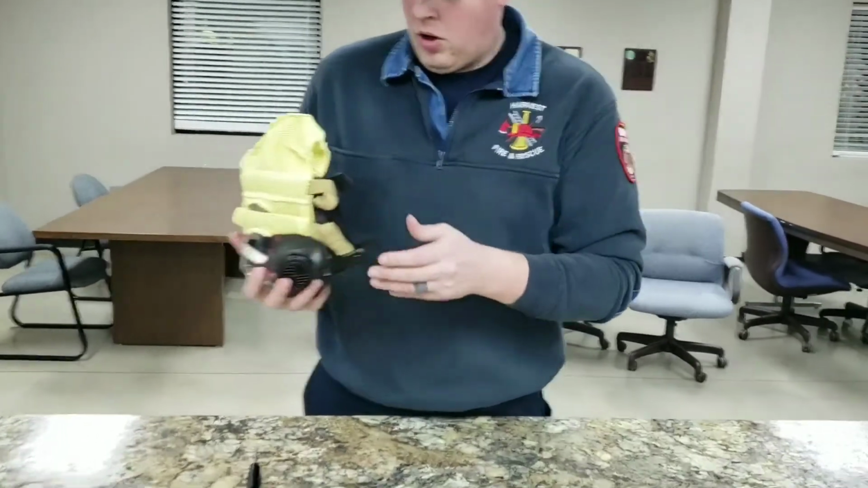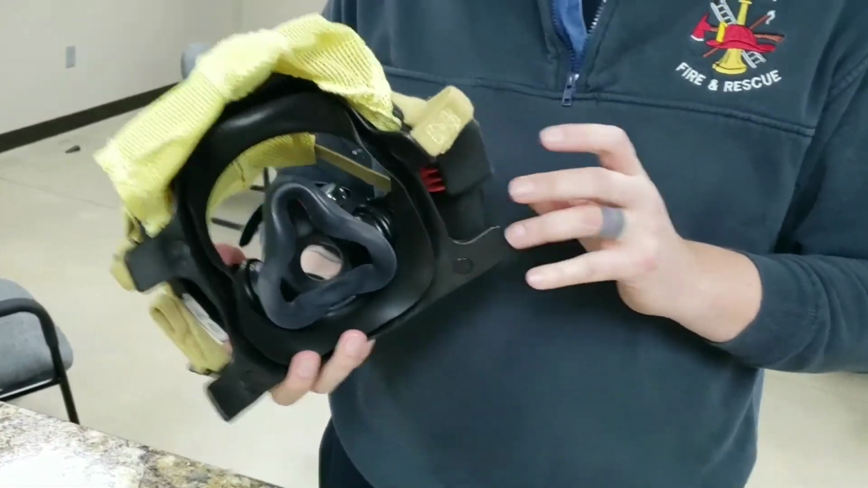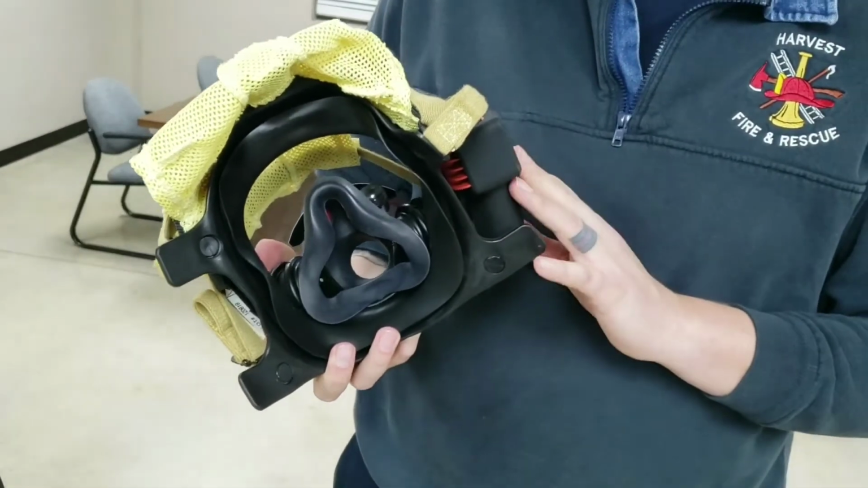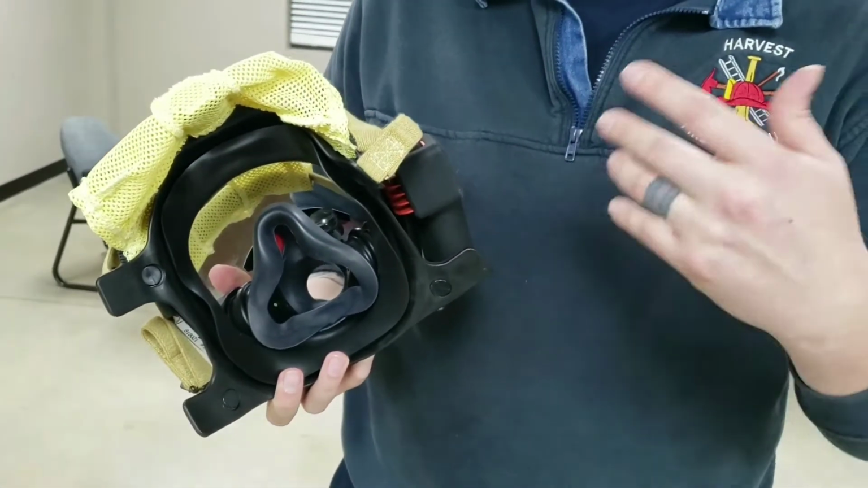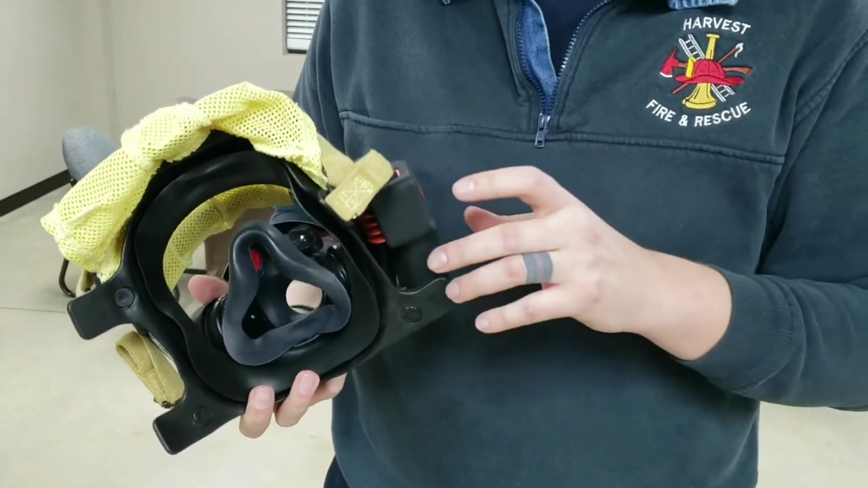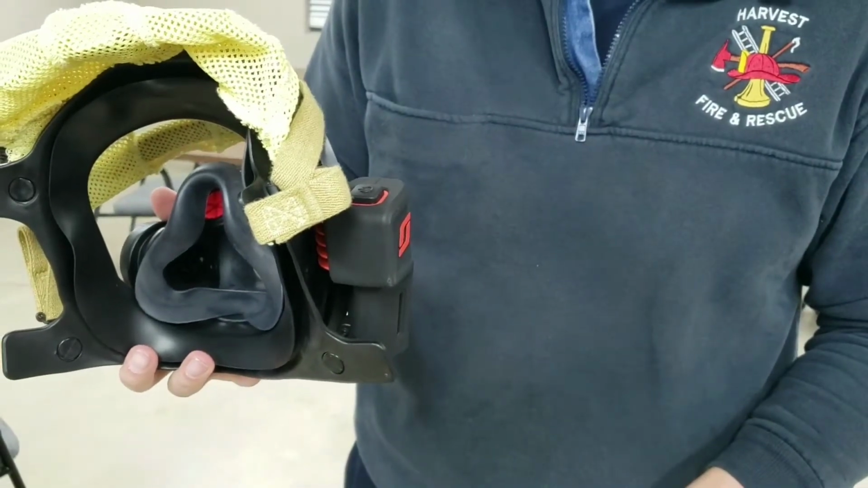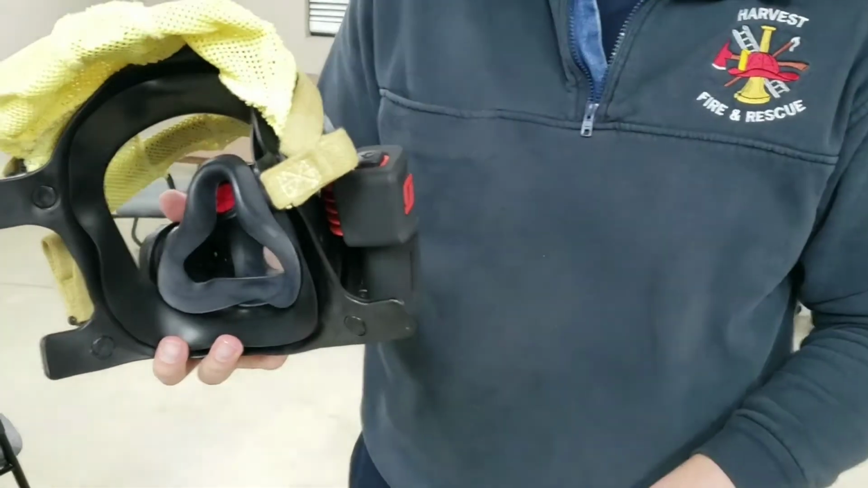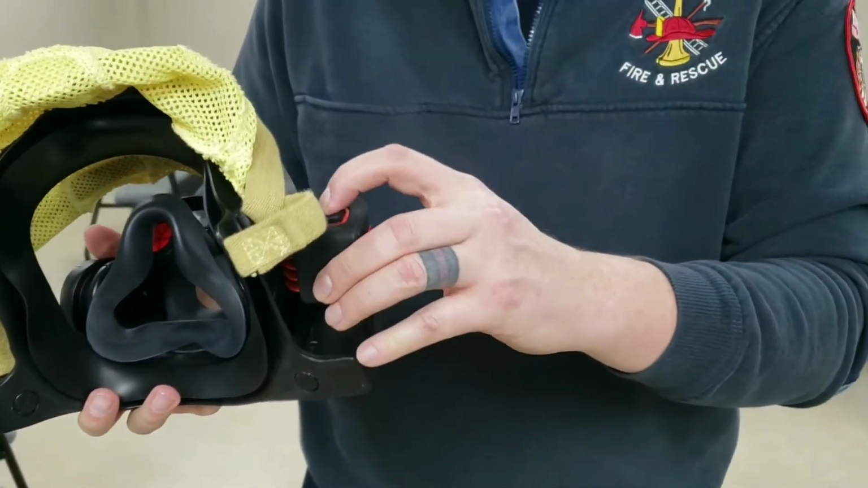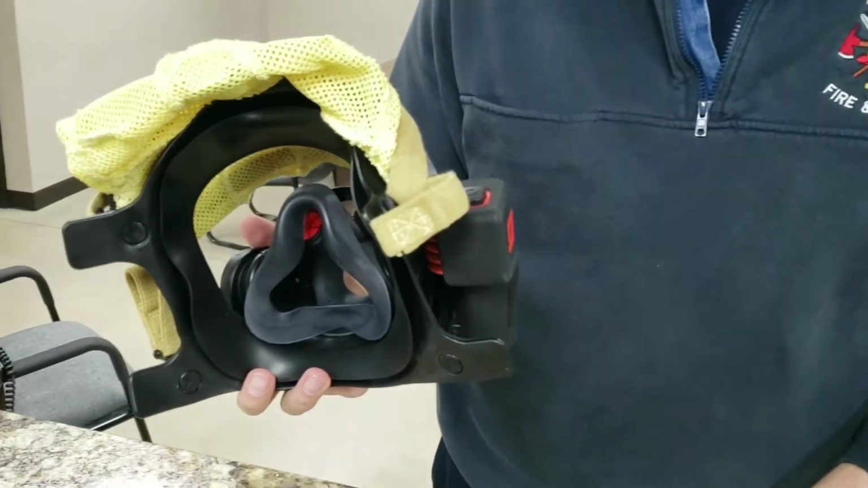So to turn the camera off, we'll go to standby mode first. If this camera remains motionless for 45 minutes, it will shut off on its own. But if we're done inside the house, we're going back into the yard for rehab or whatever, and we need to turn it off, we're just gonna press the tick button once, and it's gonna shut the camera off to go in standby mode. If we're ready to go back in, we're just gonna press it again, and it's gonna activate the camera so we can see inside again.